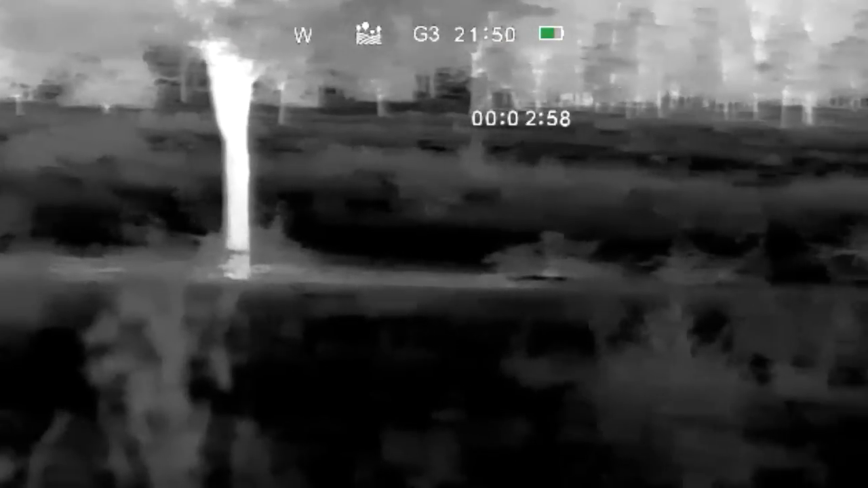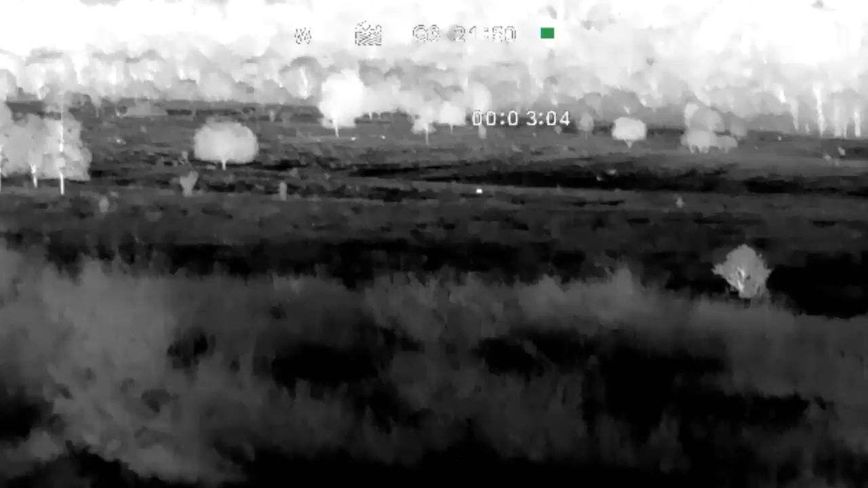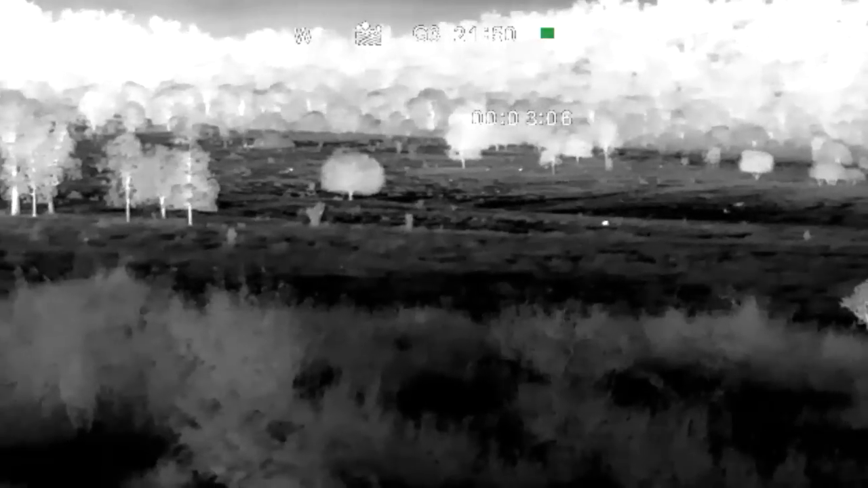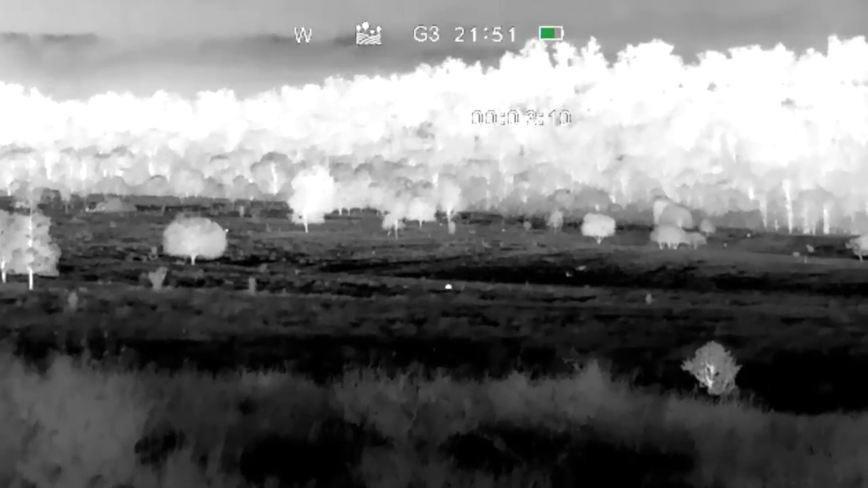Anyway, this is the footage through the mate MAH50R from InfiRay, and you obviously can't see my crosshairs. There's roos jumping way out in the distance.